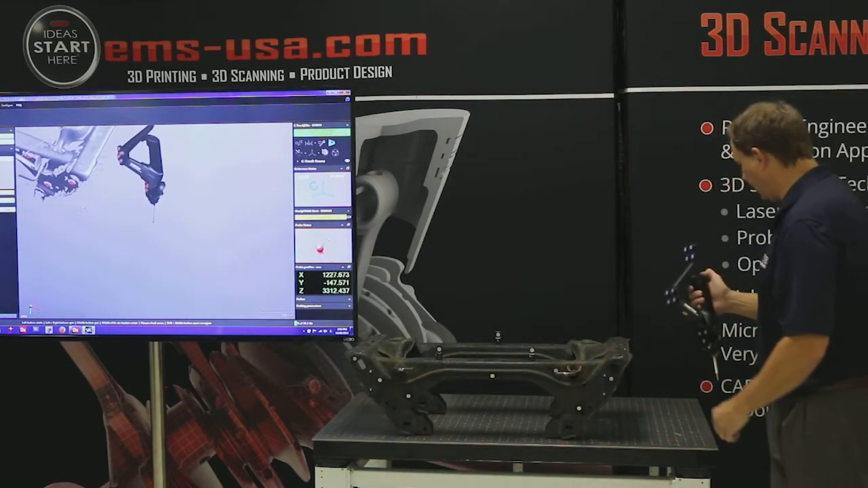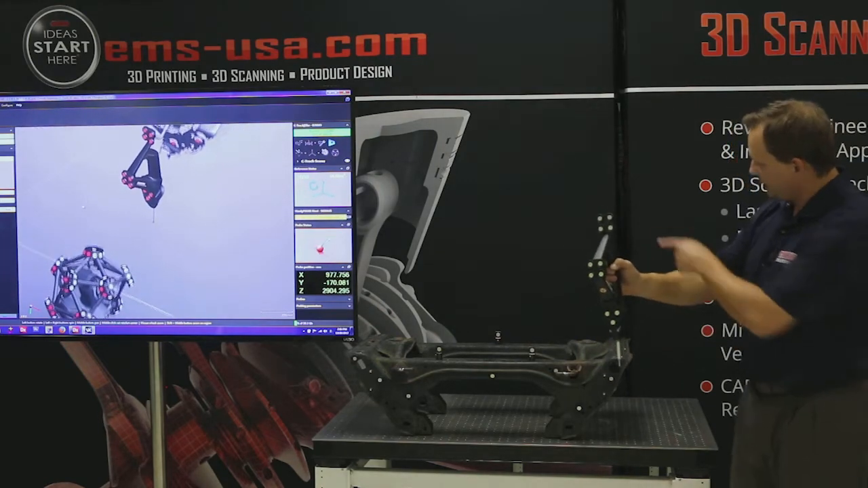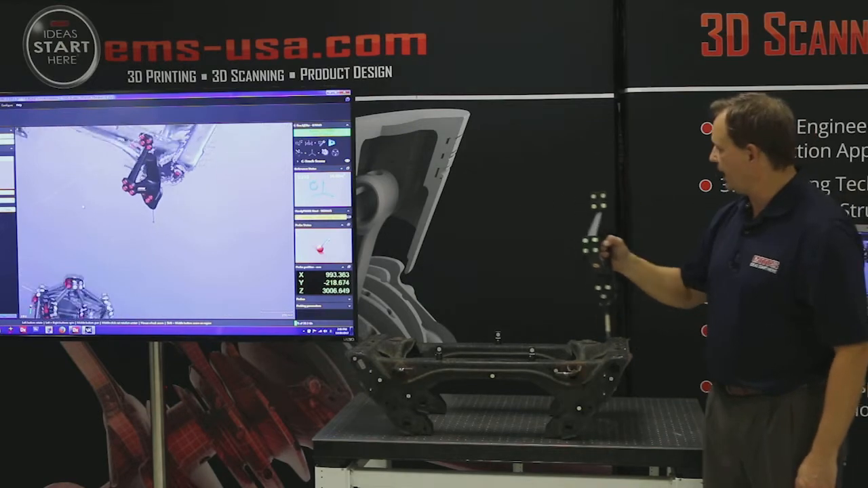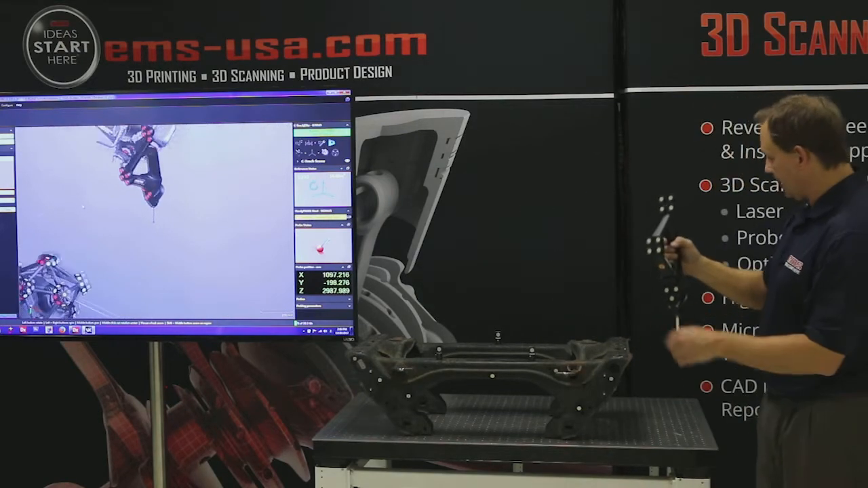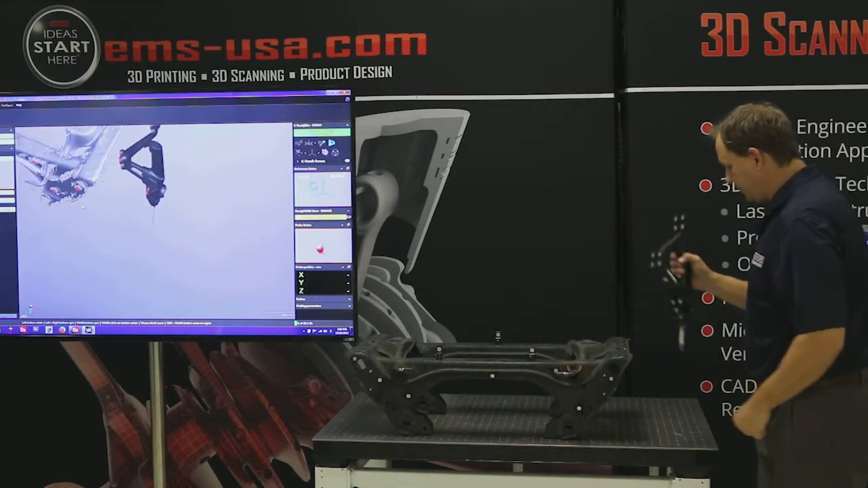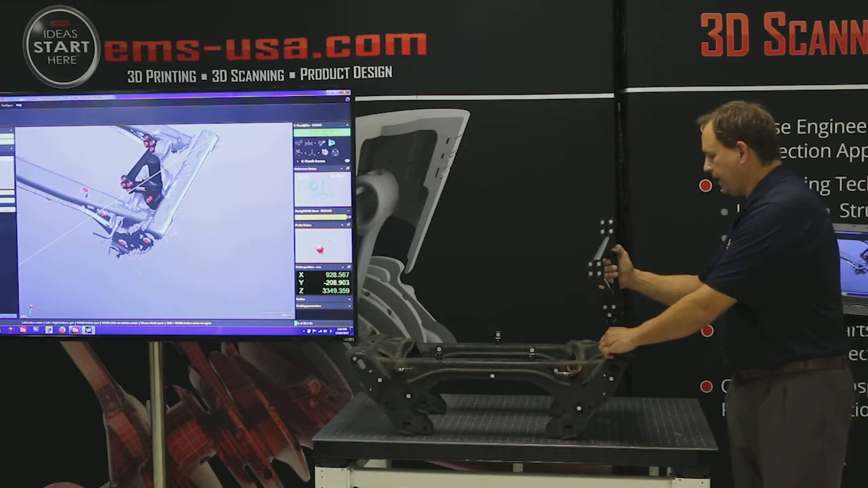So let's start up here, and you can see now when I'm using the probe over here, you can see the XYZ readout. So it's tracking again where it is in space. And again, I can see my 10 of 10. That's my dynamic referencing points. So I simply just come in here, I put the probe down, and I click the button.